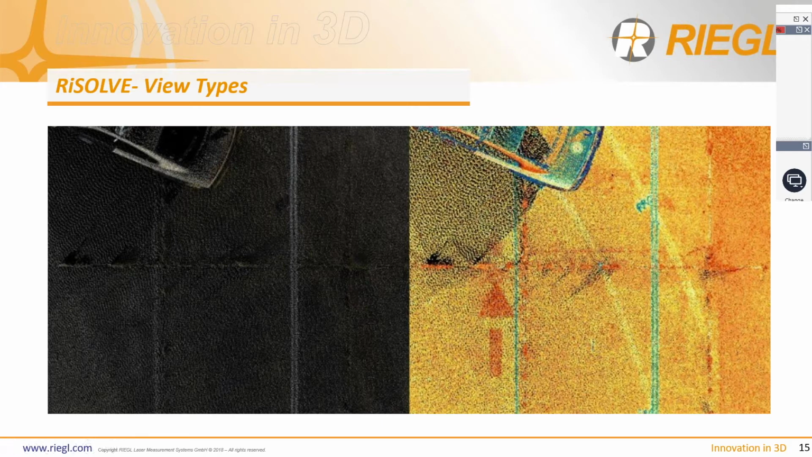So if you are using LiDAR for forensic purposes, it's important to understand that you are going to need to occasionally look at different view types to see if you can find the information that you need.